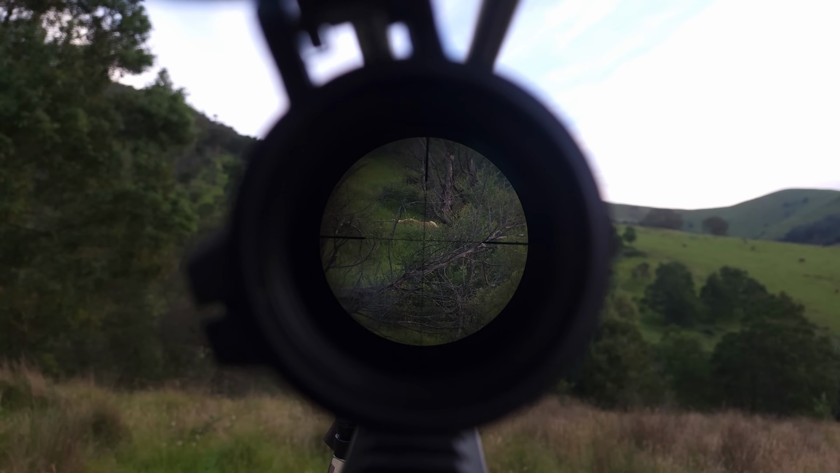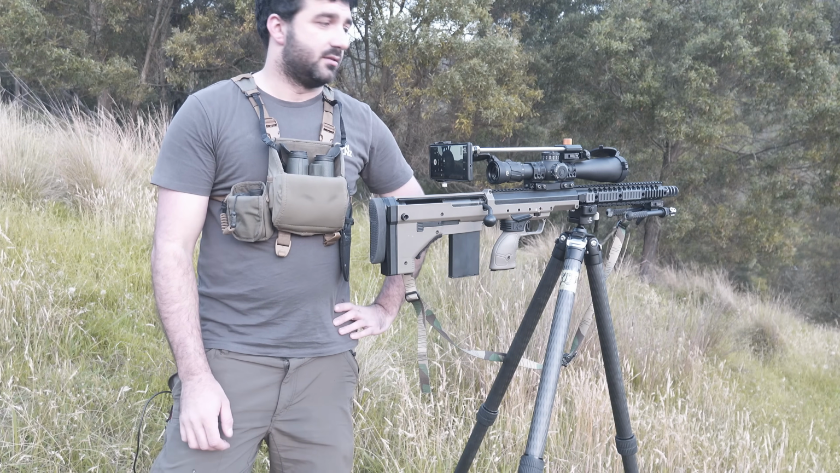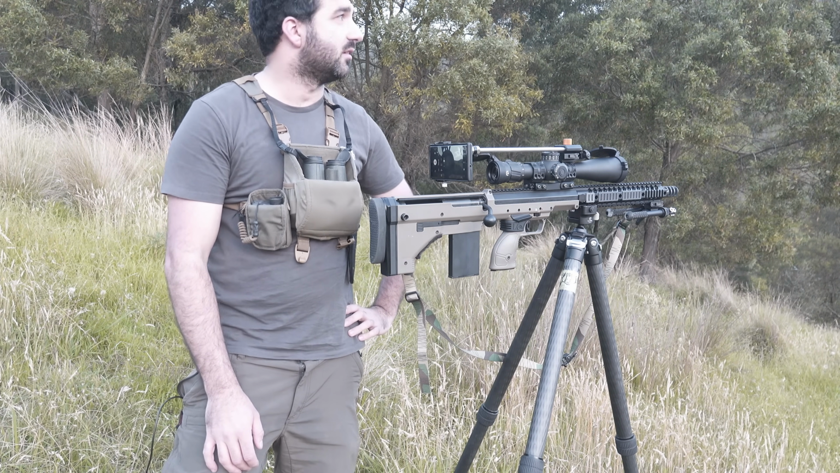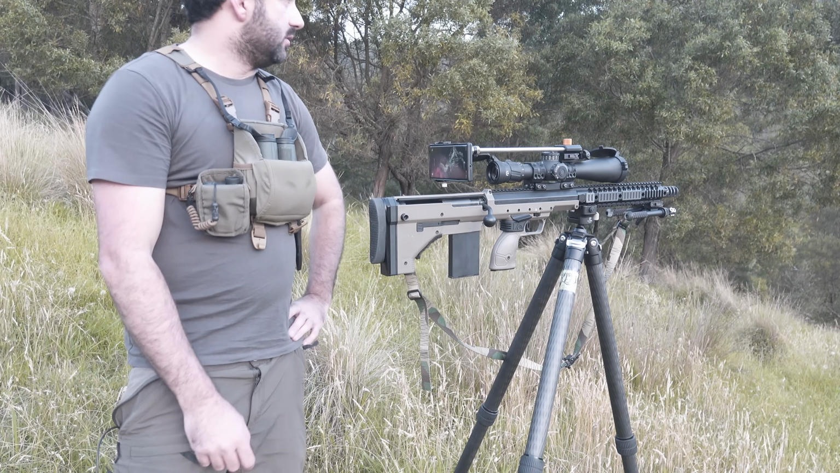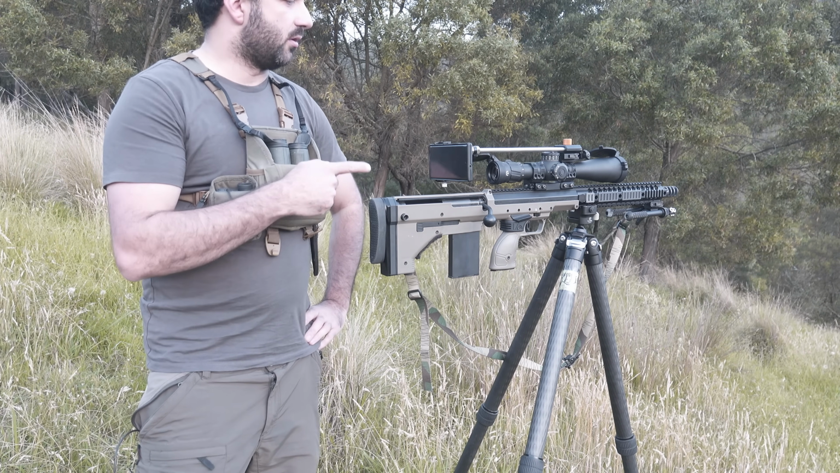Now, that worked out pretty good in the end. Didn't have much time to film an intro or anything like that. I basically pulled up out of the car, started glassing this face over here, and spotted a little fallow buck over the other side. Ended up shooting him at about 230 metres, which was nudging on the limit of what I really wanted to try and do with the Skopecam.